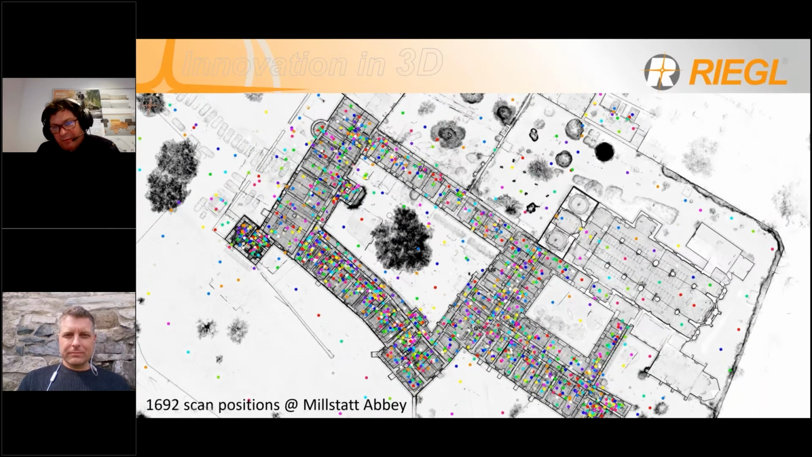If we look from the top, you see how many scan positions in different levels, in different floors. What you can see is an X-ray view. So there is no color, and you can look through the ceiling of the different buildings, and you see how many scan positions are possible in a one-week project.